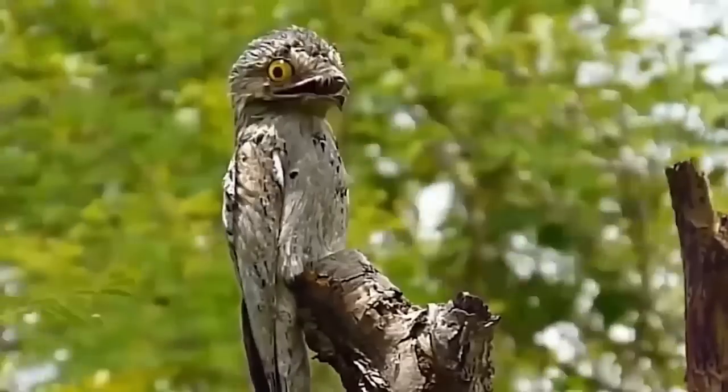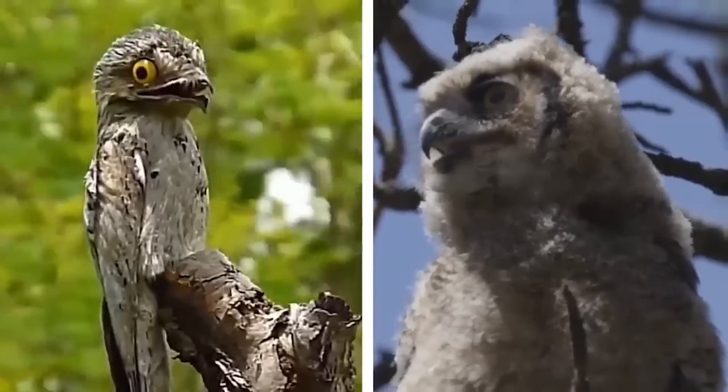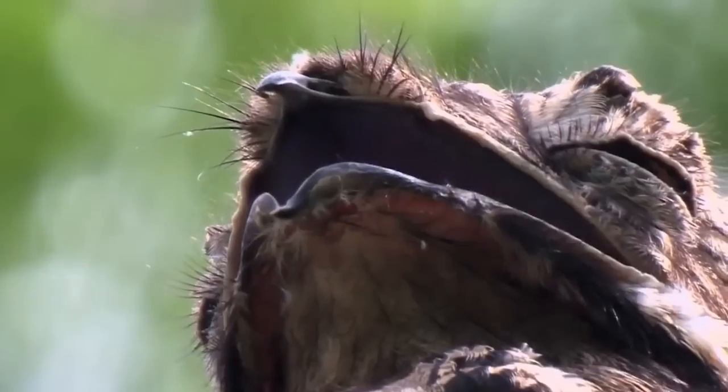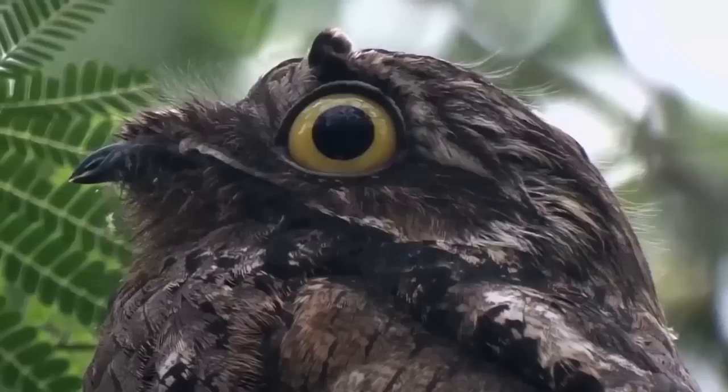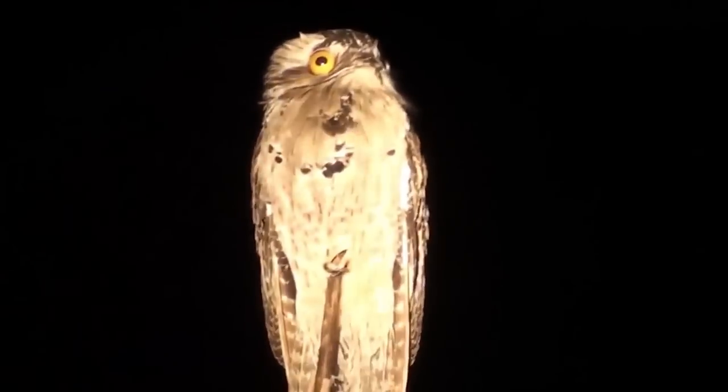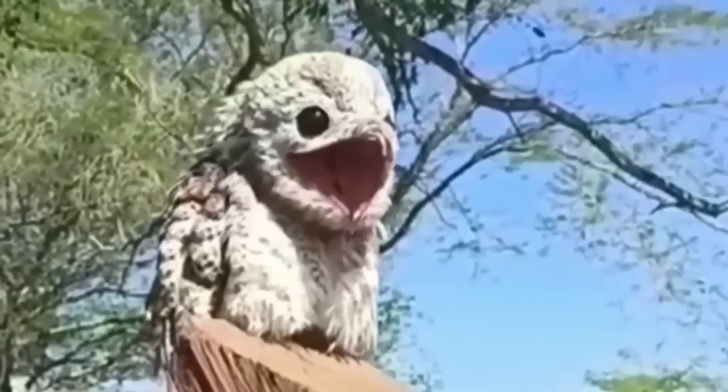At first glance of this bird, you might mistake it for an owl, for it resembles one quite a bit. But believe me, apart from the little bits of looks, it is nothing like an owl. They are famous for their creepy calls, and there are 7 species of these Potu birds, and every species has its own creepy sound.